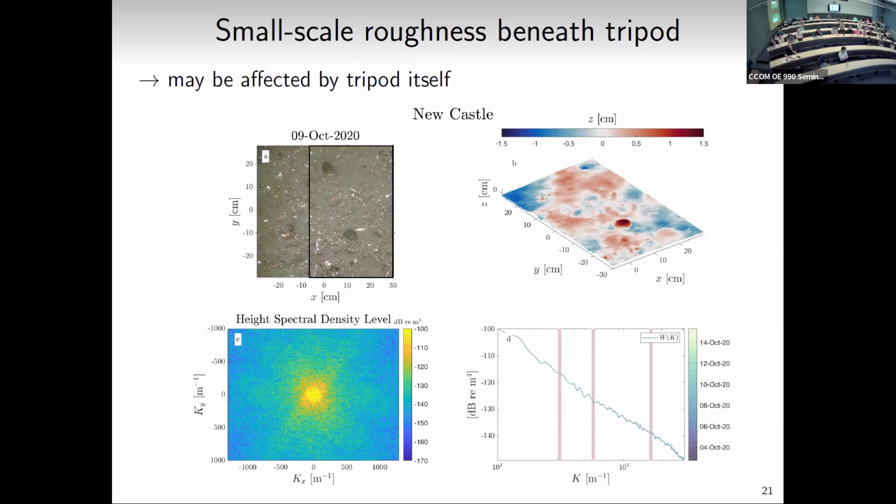I've shown here in these pink bars the wave numbers that correspond to the acoustic wavelength of my three frequencies, the 38, 70, and 200 kilohertz. And that's for one image. So I did this for all my images for that deployment, the first Newcastle deployment, and I've averaged those together, that's this black line. What's often done in the scattering models is to assume that this line follows a power law.